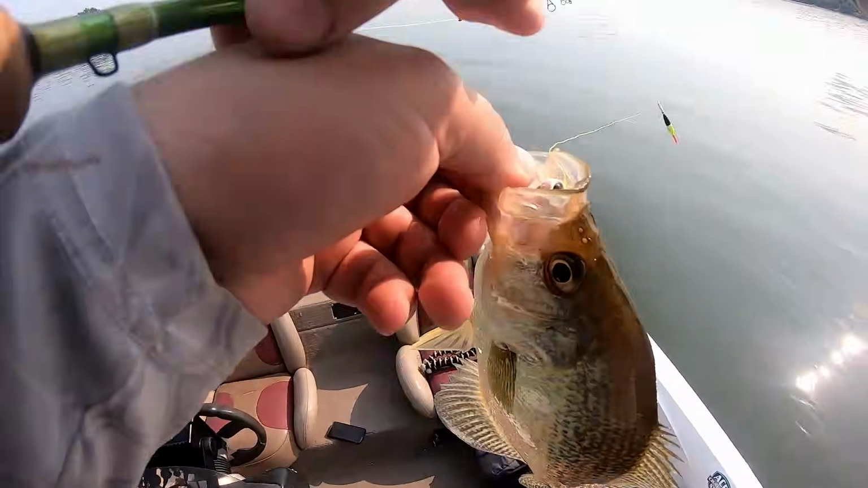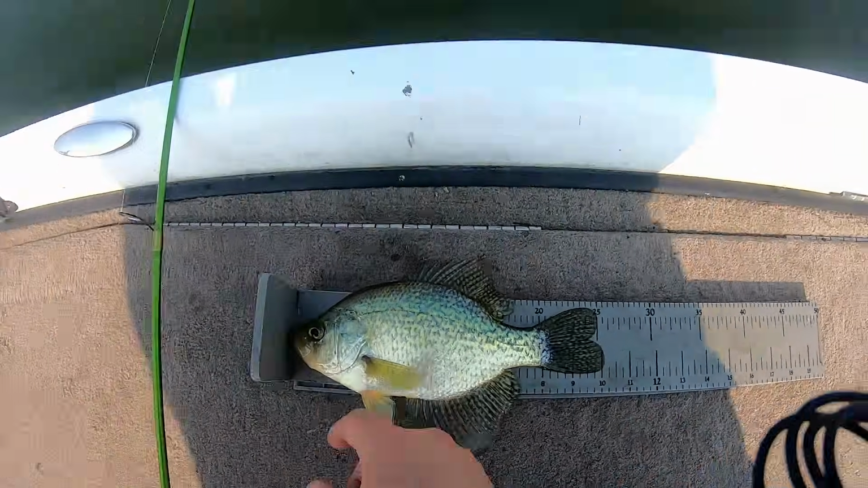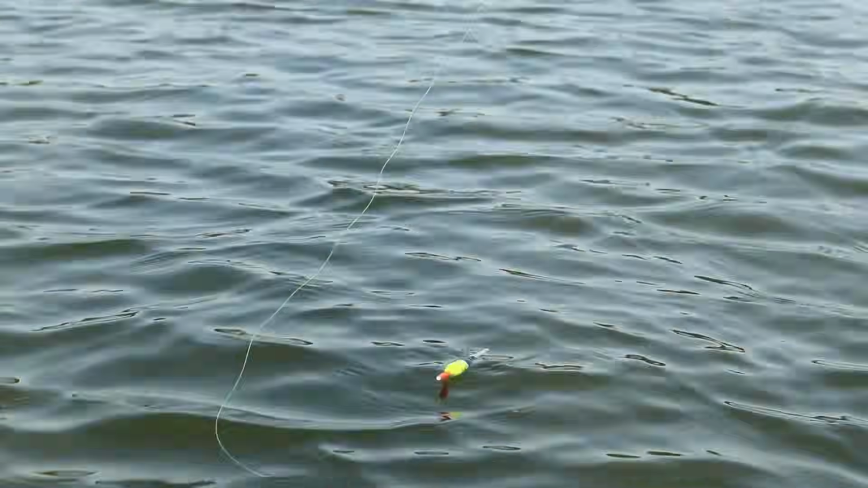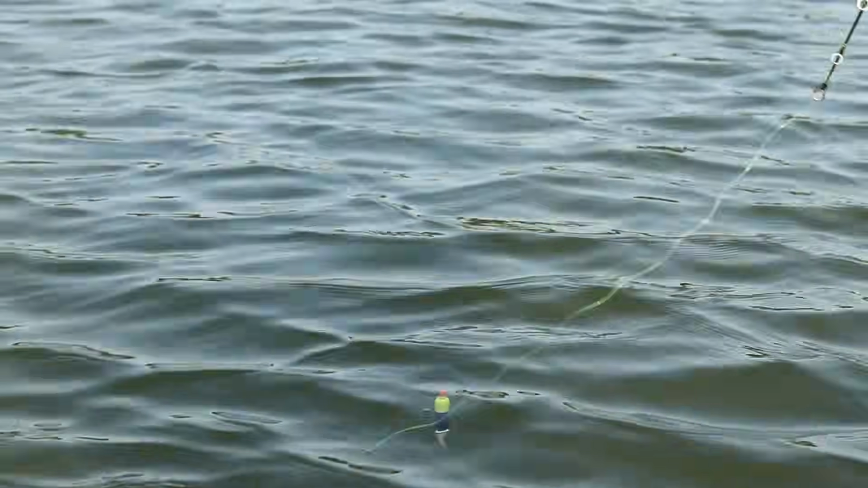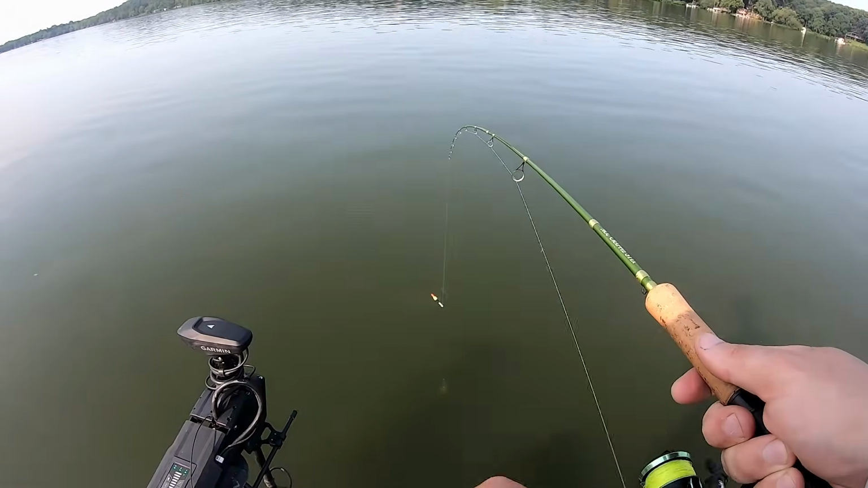Gonna need pliers on him. Well, that's a 10-inch fish. There's 10 right there. He's gonna fry up. There he is. Yep, it's another good eater.